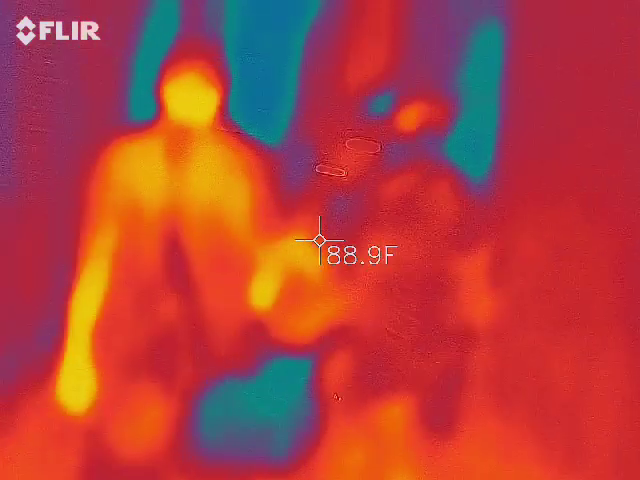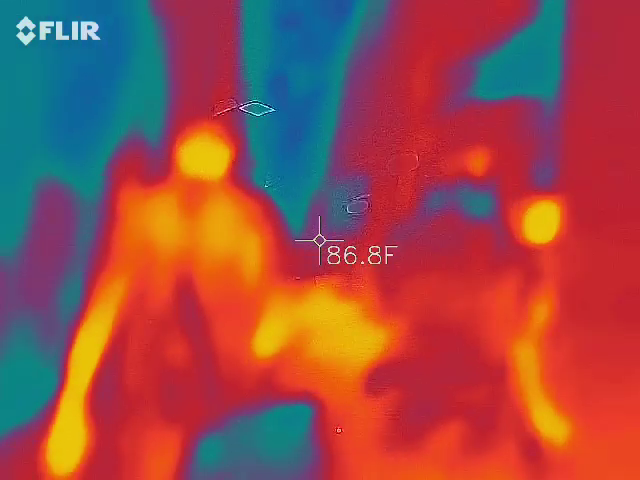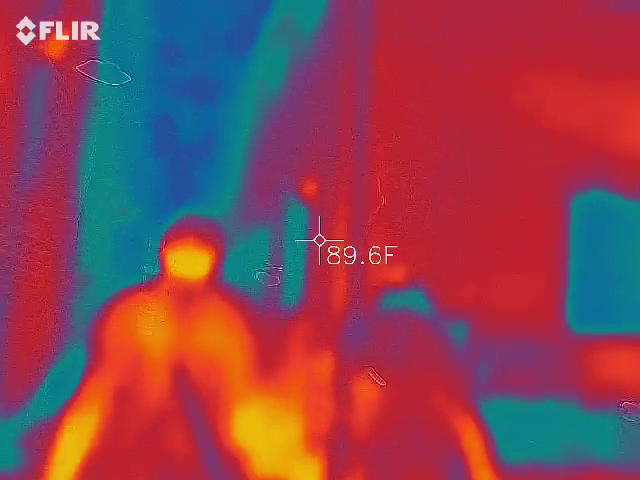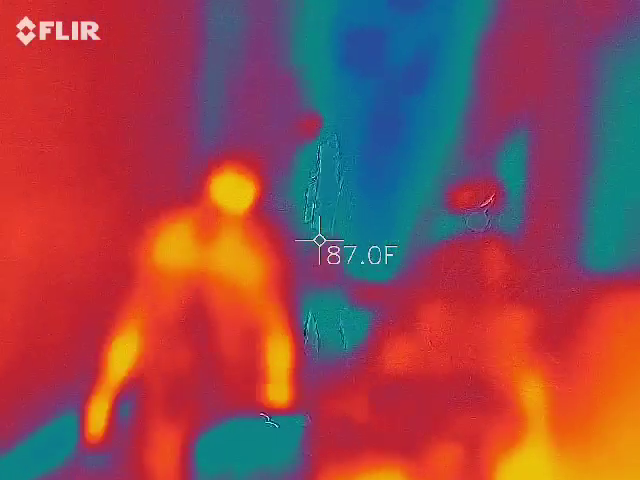These are some old cobblestones. What? I know. A lot of trash.